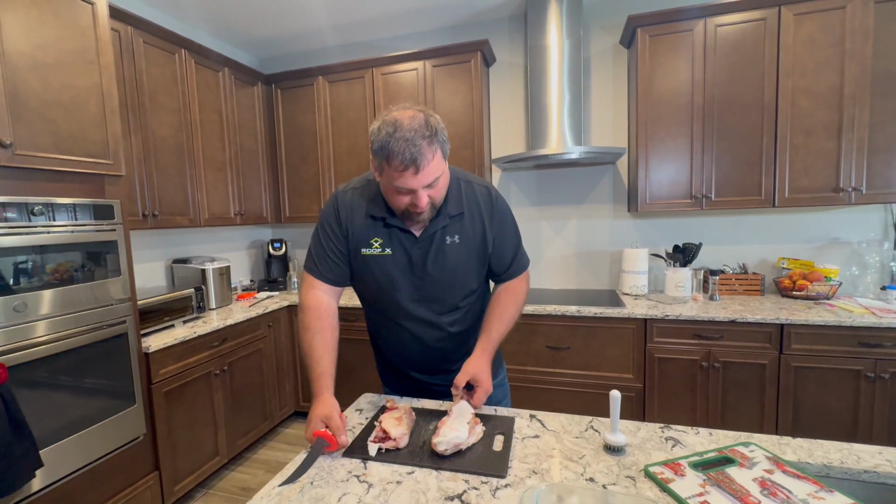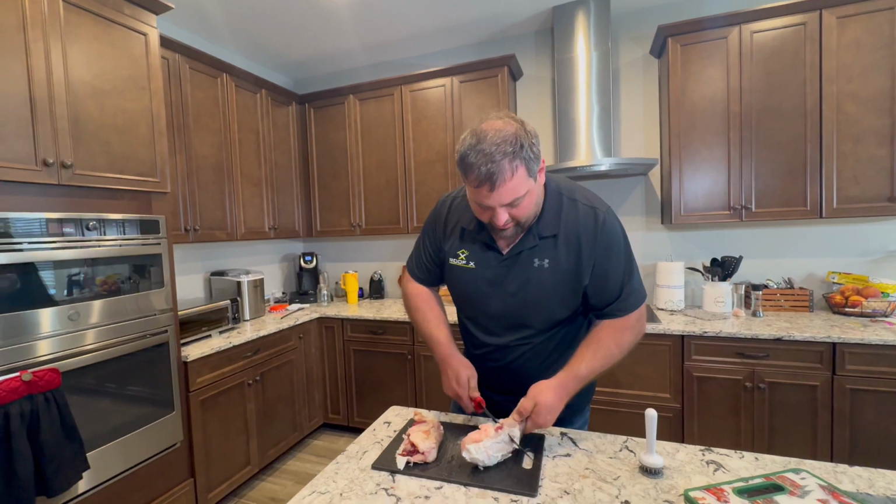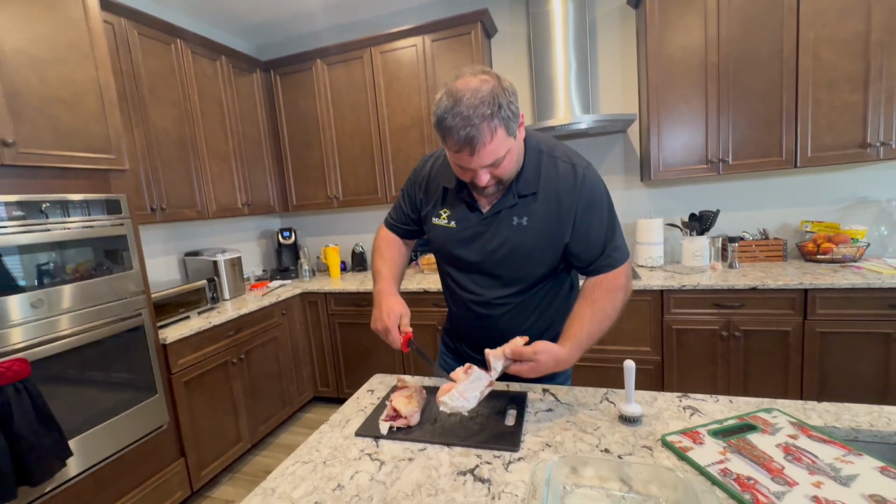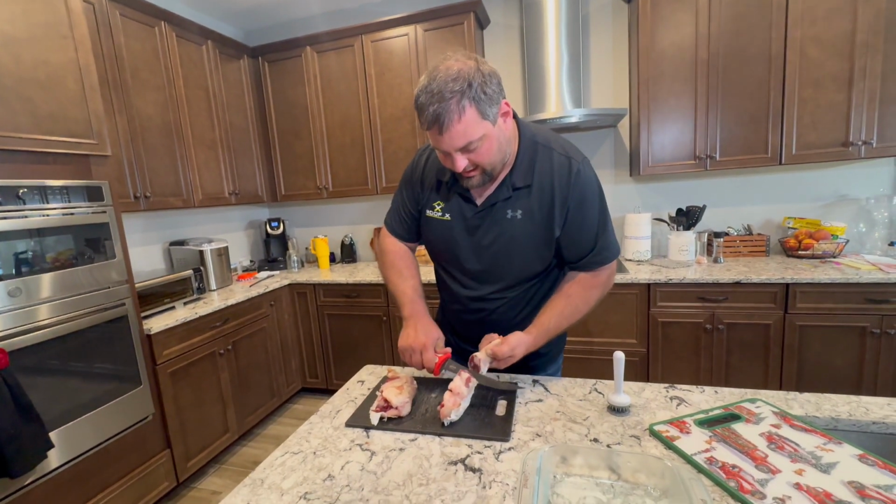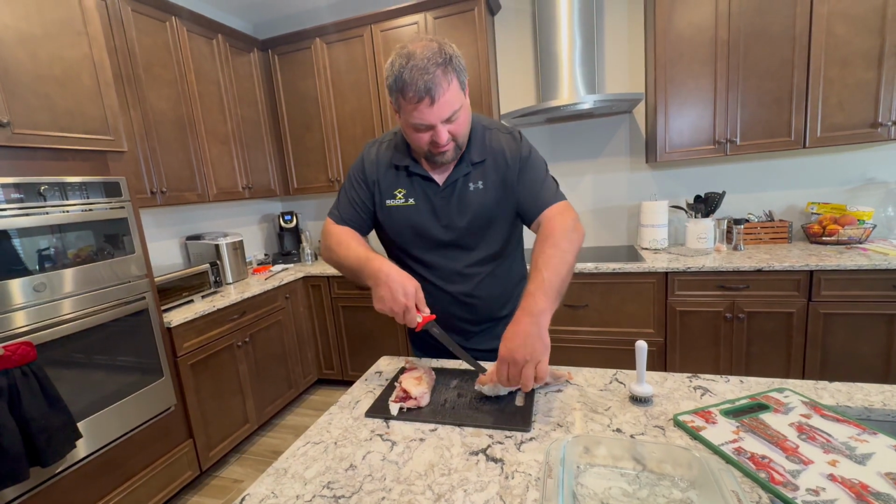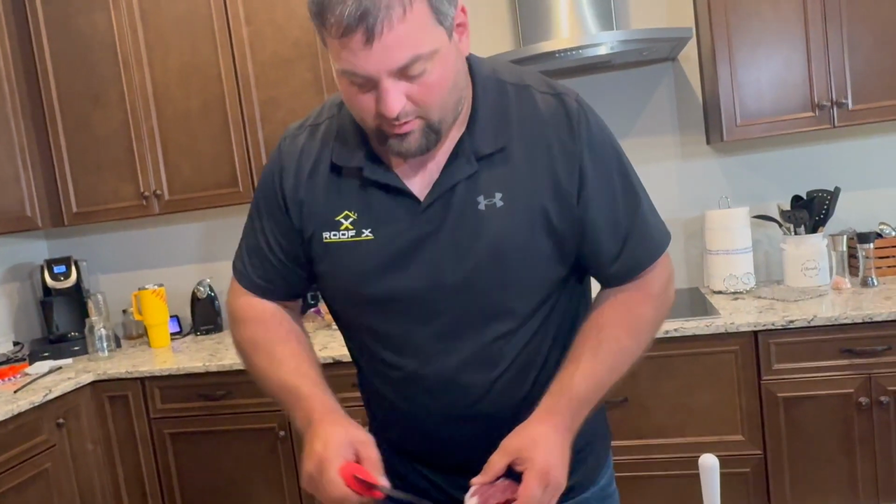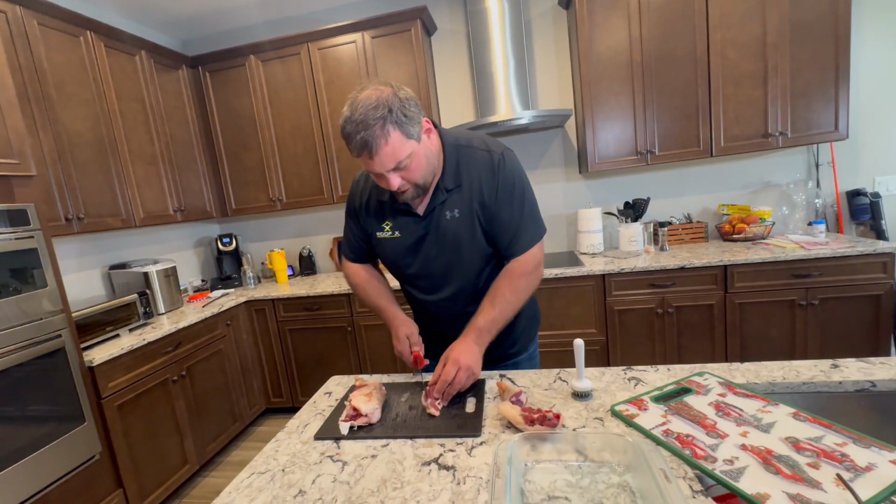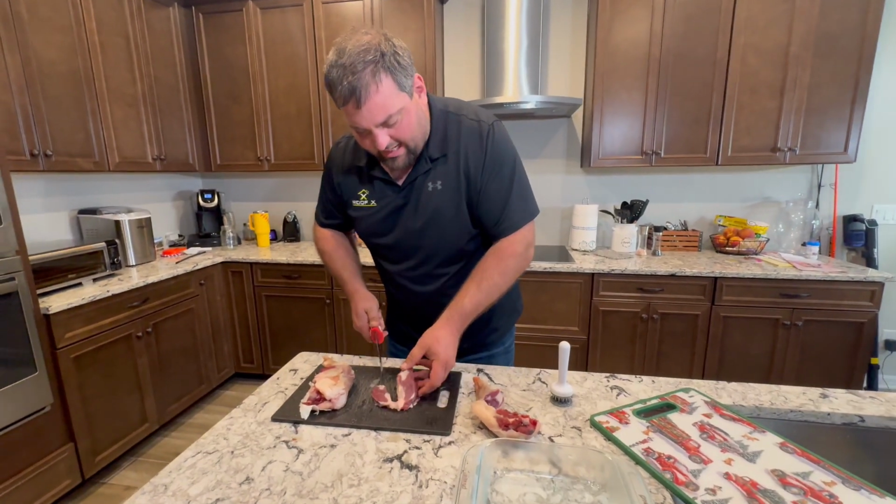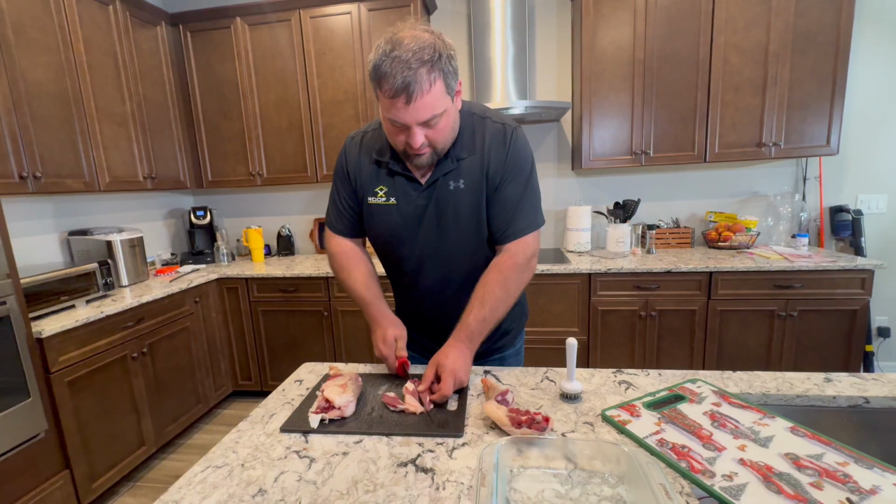So what we're gonna do here, it's kind of like deboning a deer. We're just gonna cut around that shank. We're going to cut up this leg here, and then just try to get us a couple good pieces of meat to be able to fry. I was going to do biscuits and gravy and all that stuff, but as a true taste, I think just frying it's going to be the way to go. So we're just going to cut all that.